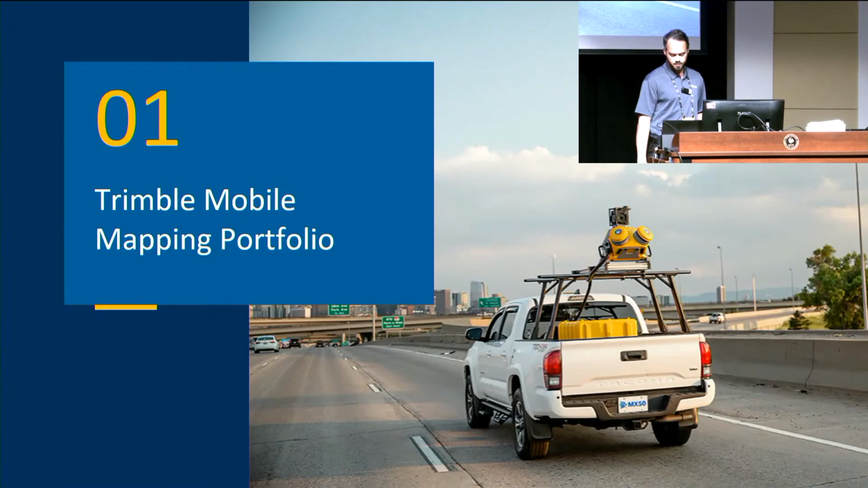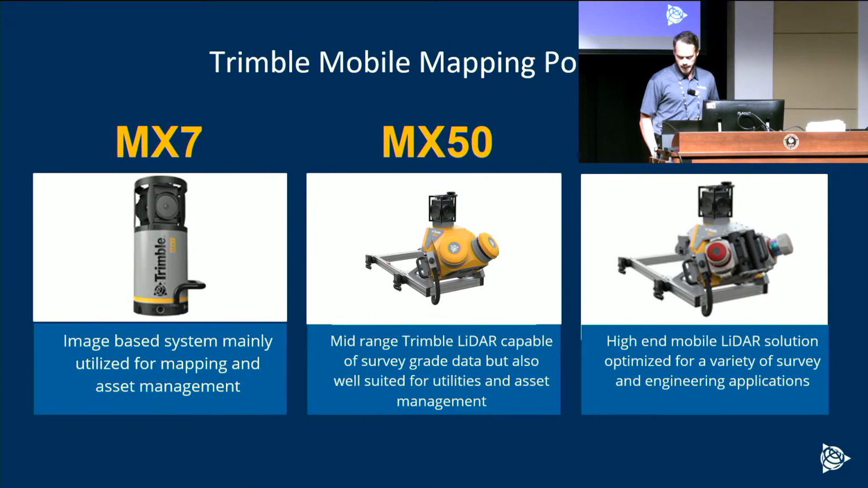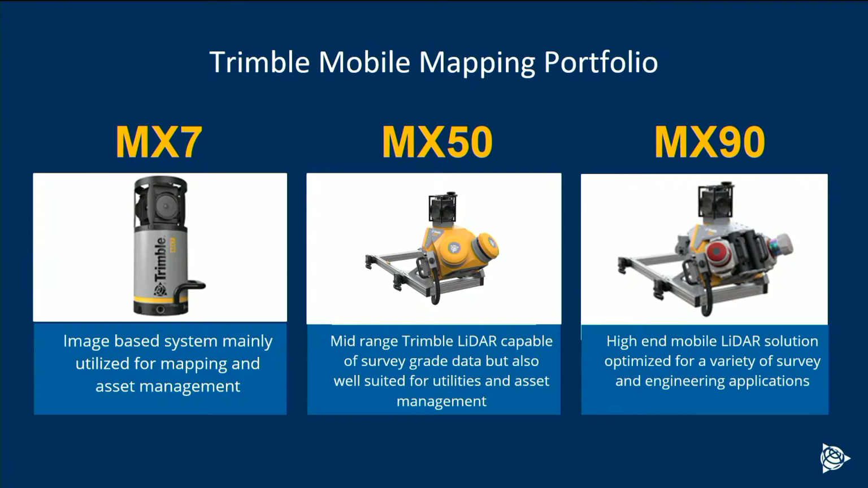So first, gotta dive into the mobile mapping portfolio here. Again, this might be familiar to many of you, but we have the MX7 here on the left, which is our imagery-only system. It has integrated PAWS, GNSS, and IMU with the Ladybug imagery. You can think of that as like your Google Street View kind of thing, and we'll talk about that a little more in a minute.